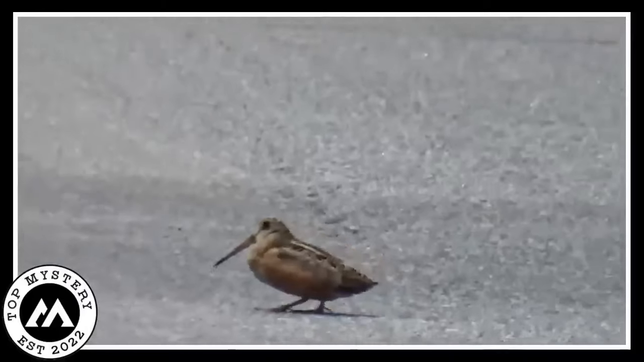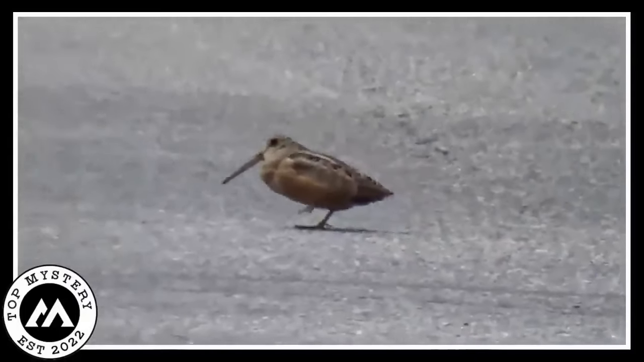American woodcock. Imagine this scene: a person cruising in their car.